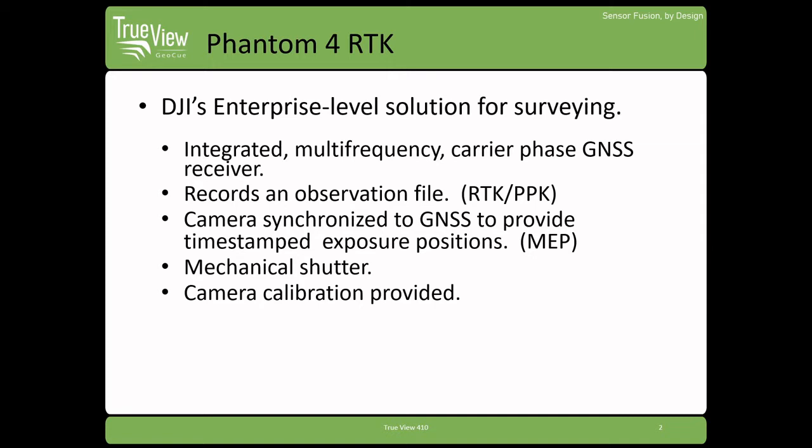We do find that the camera calibration that's provided by DJI from the factory is probably not robust enough for the kind of mapping that we want to do. So we do recommend getting a full camera calibration done. If you had purchased a P4-RTK system through GeoQ Group, that camera calibration would have been provided when you purchased the hardware. We also offer that as a service if you have a system that you purchased elsewhere, but you want to have a full calibration done. I'll come back to calibration a little bit in the workflow and talk about how that gets used in the data processing.